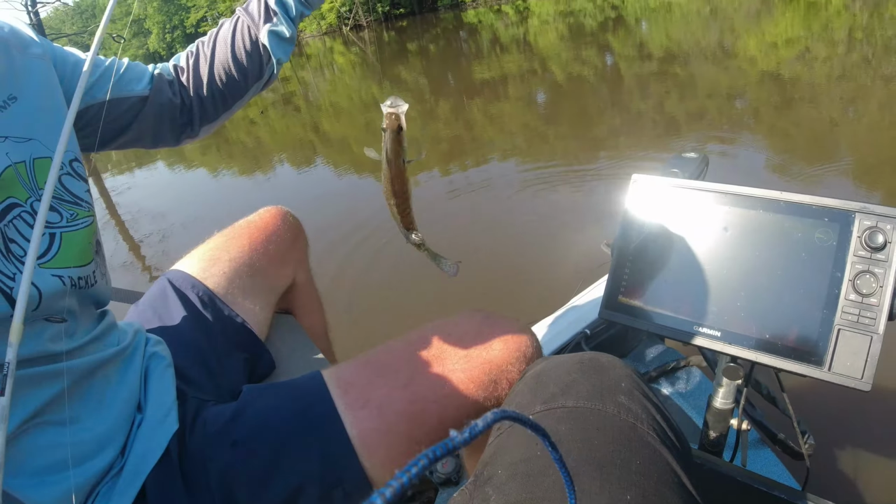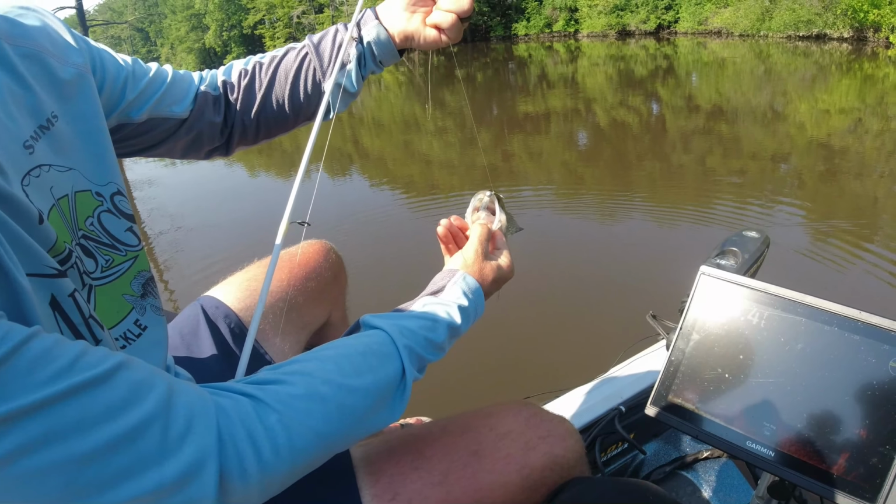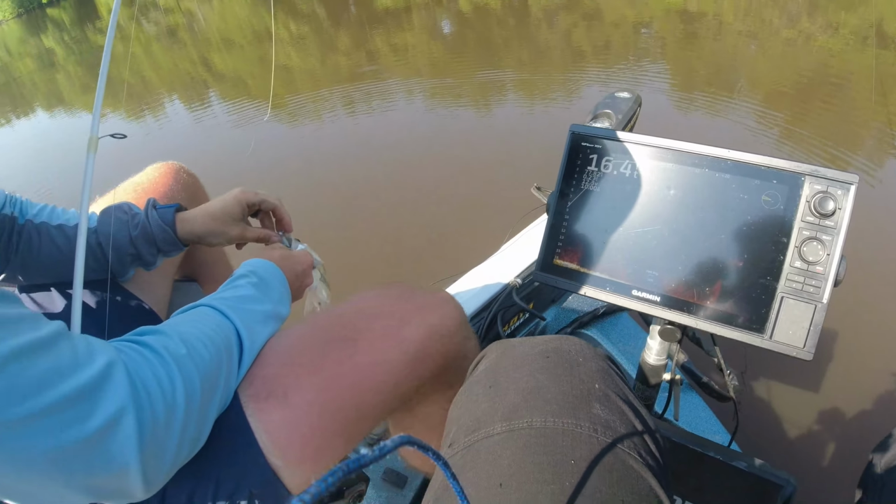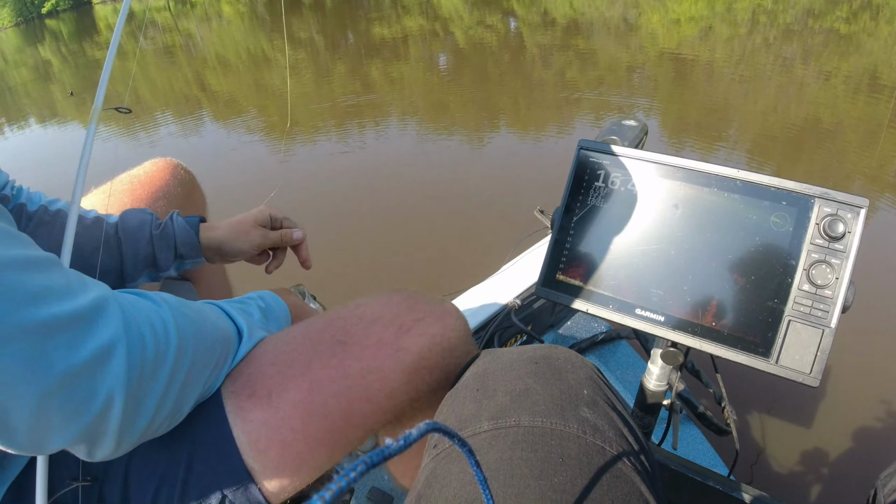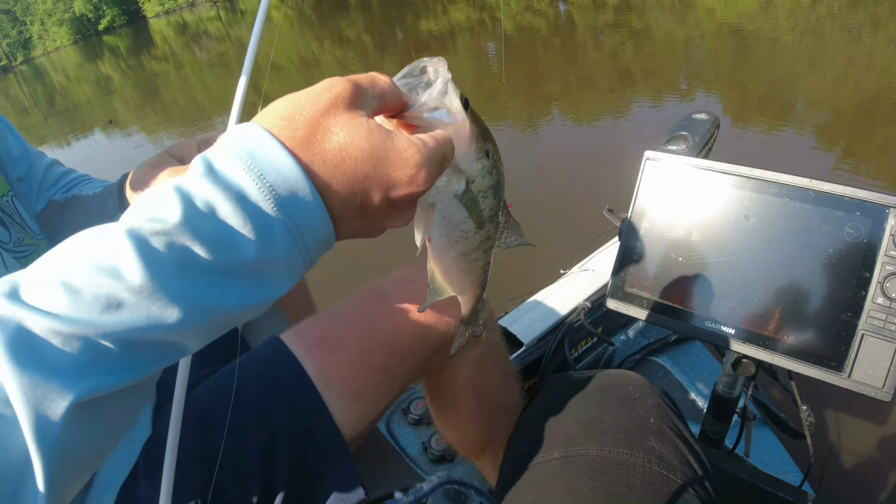He wanted that minnow. He wanted that sucker. Yeah, he hammered it. He hit it twice. Y'all look at that. All right. He wanted it. In the top of the mouth, son. He wasn't coming off. He was not coming off.